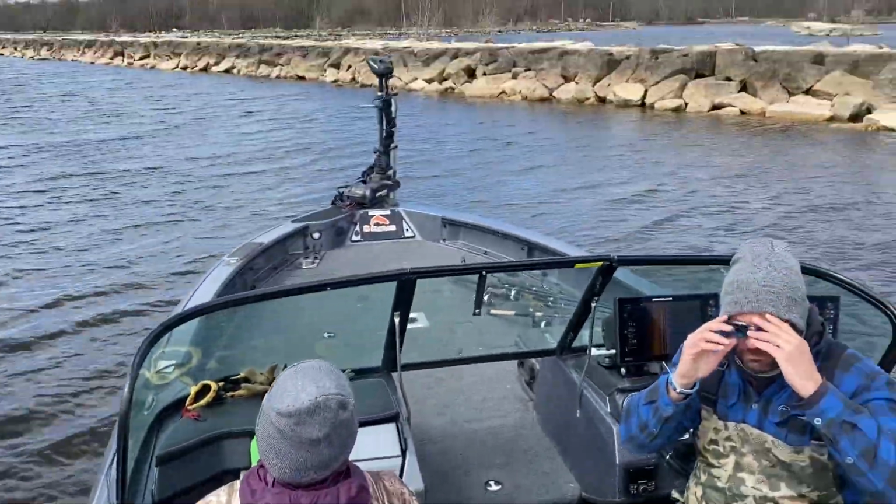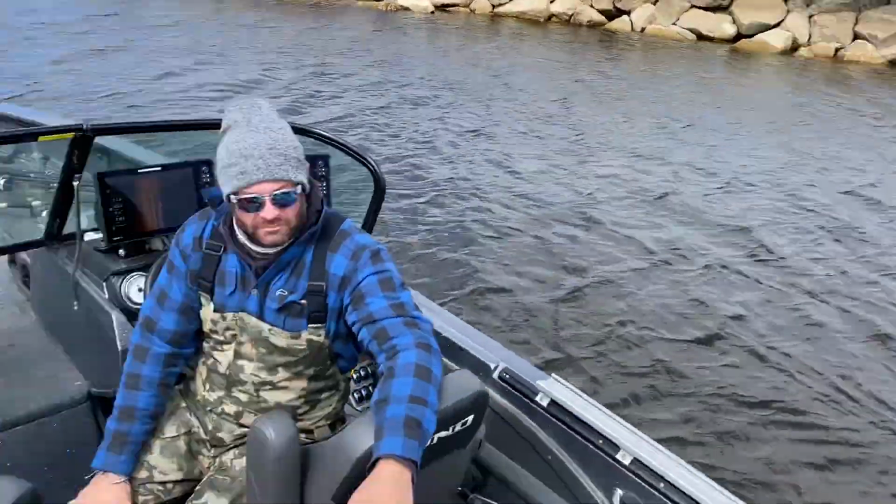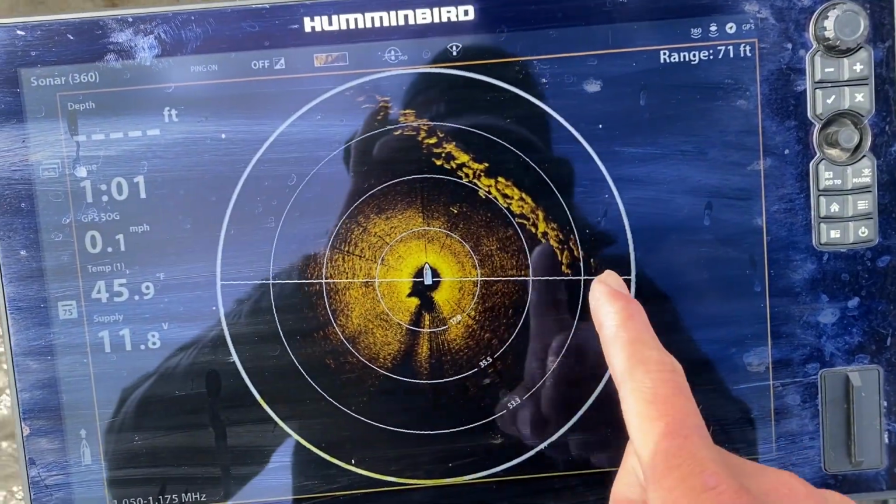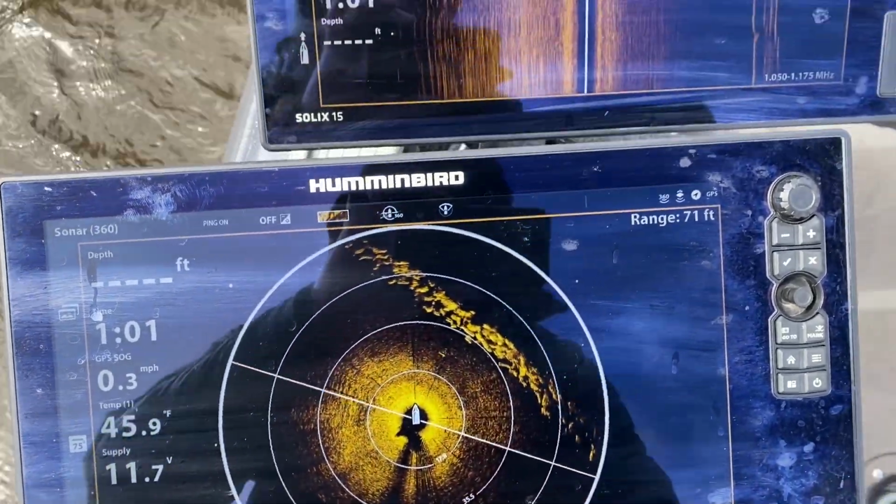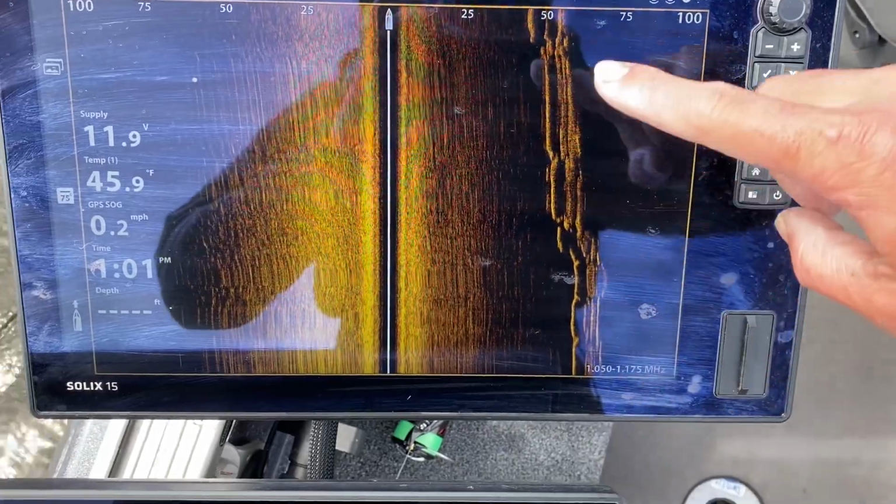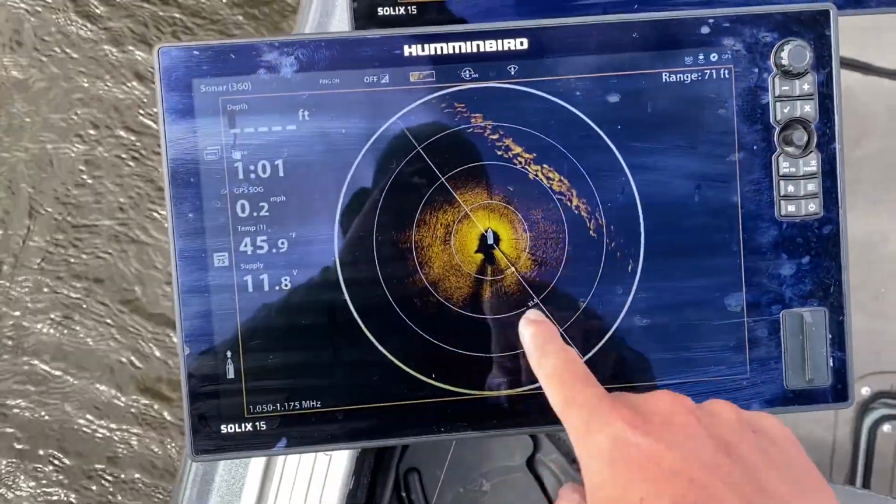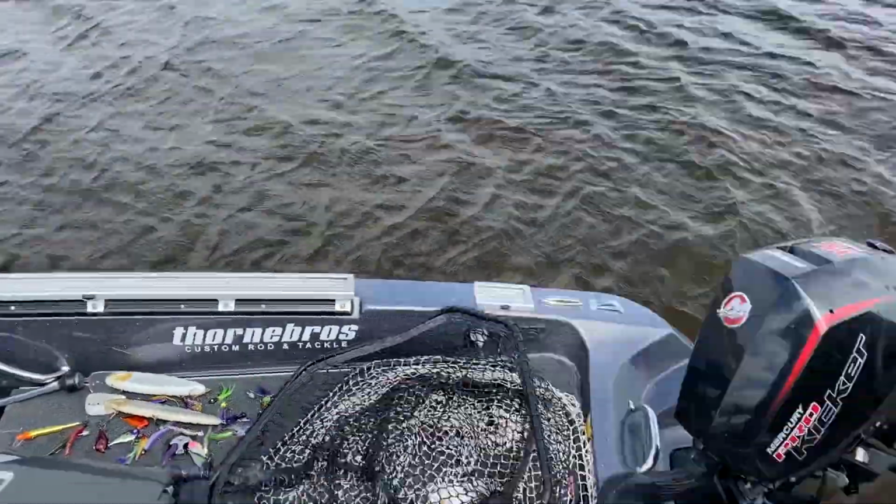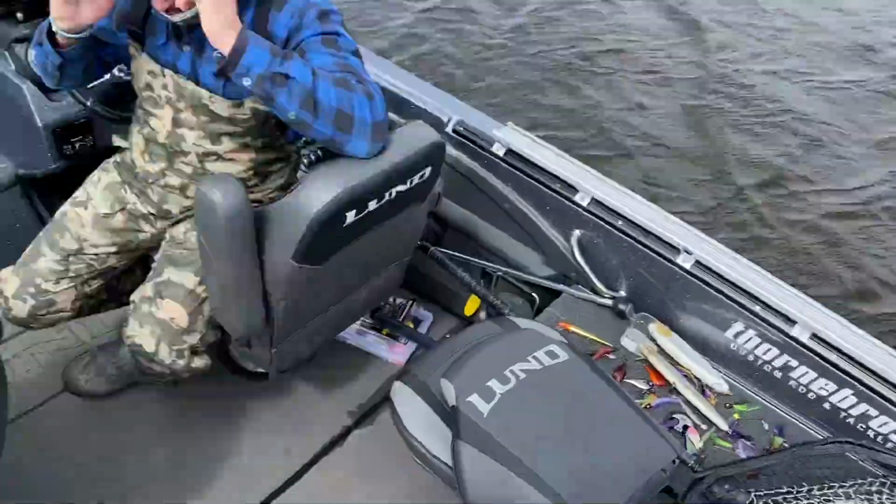We're actually just right outside this break wall, okay? And if you look at this here, you can see this rock edge right here, okay? That's what we're seeing on the 360. You can also see it on the side right here, okay? So this transducer itself is off the bow of my boat up there. It's spinning around, versus my side imaging transducer that's here, which is shooting straight out into that rock wall.